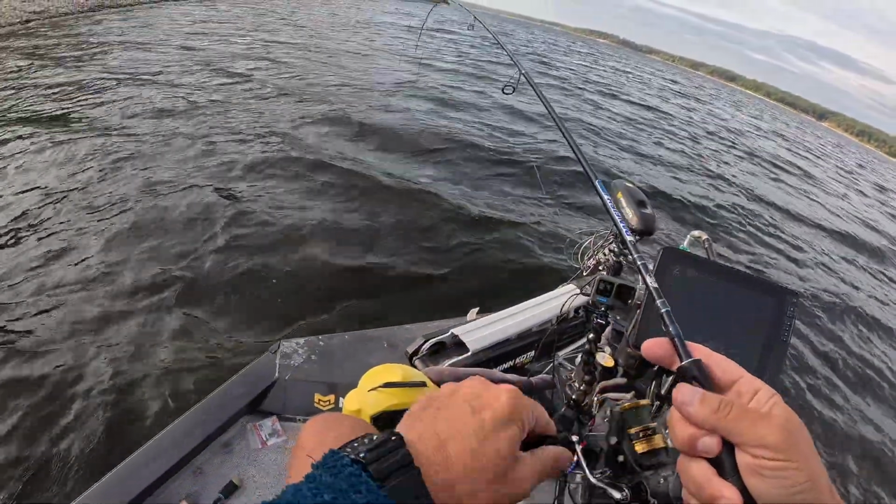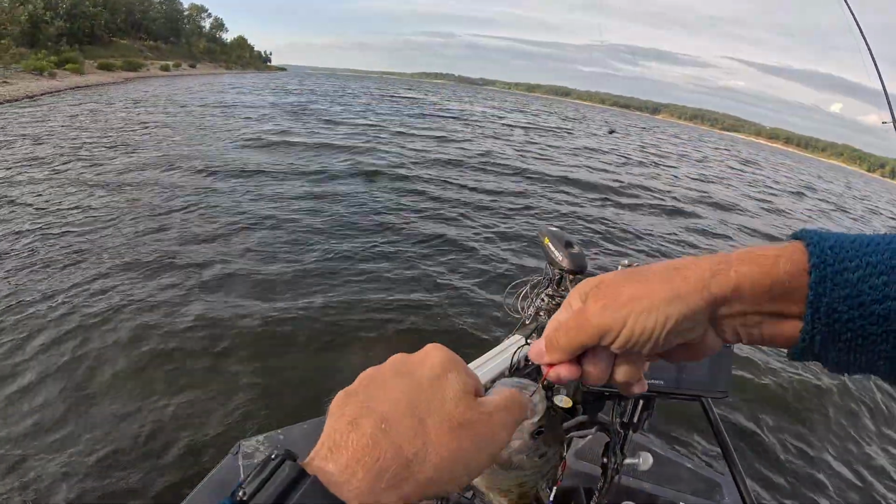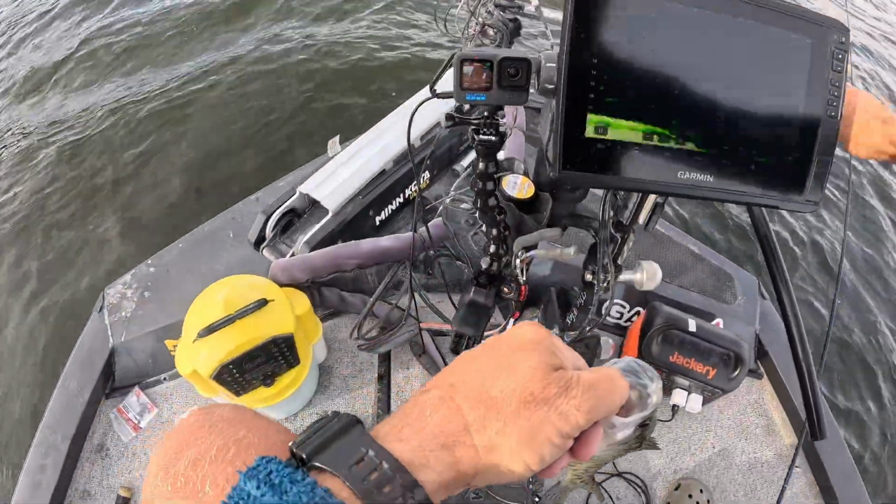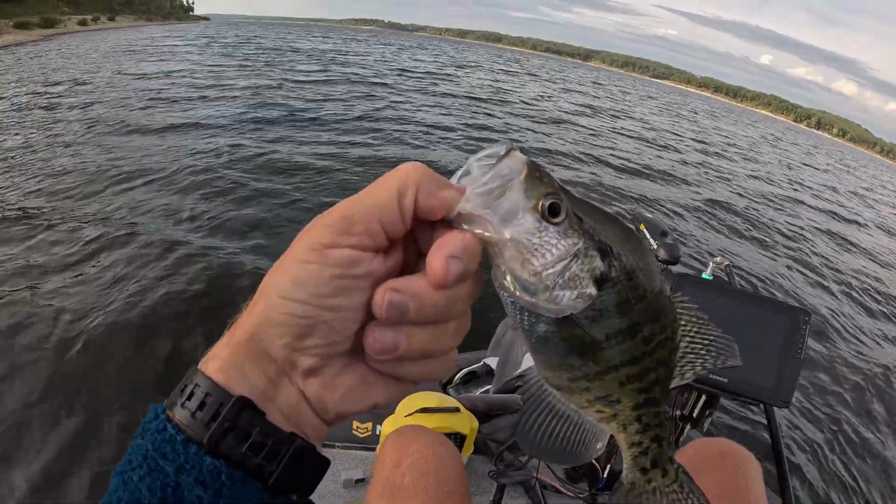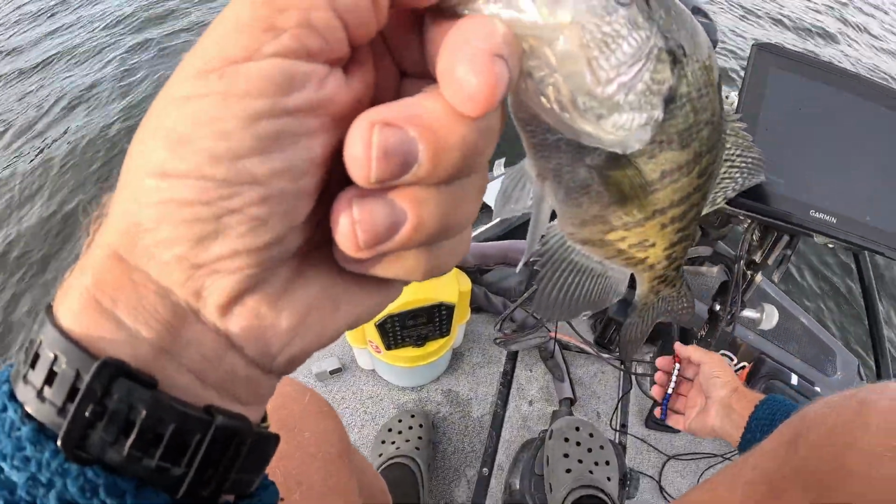Got a little weight to it. Oh yeah, another good fish. Yeah, solid 11-inch Truman crappie. Yep, that is number 13.